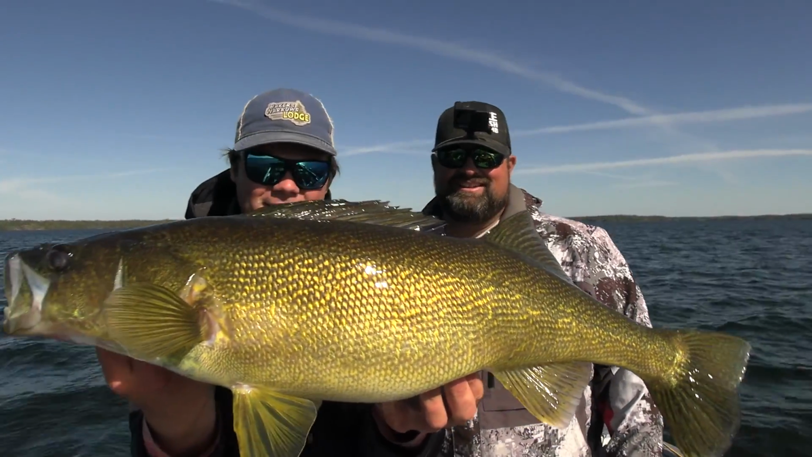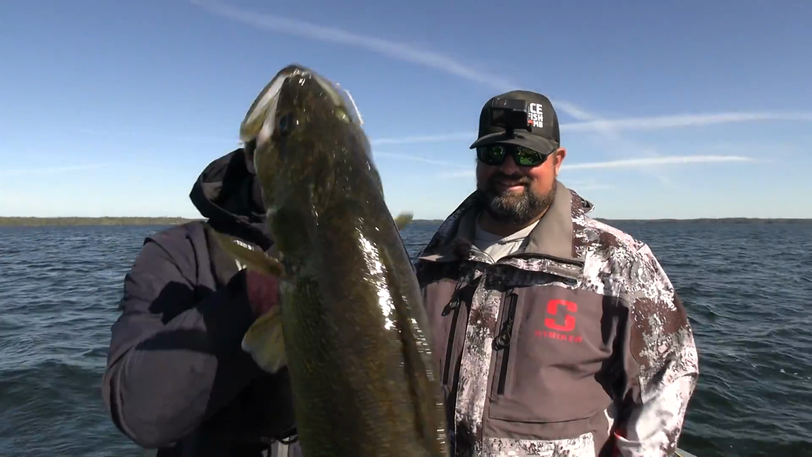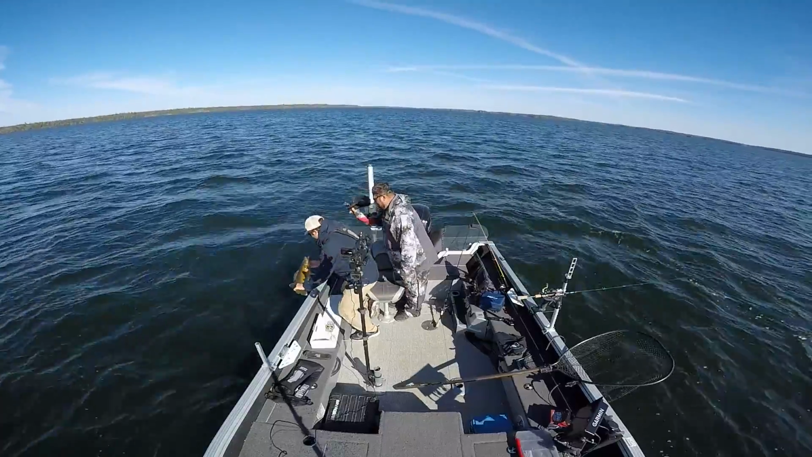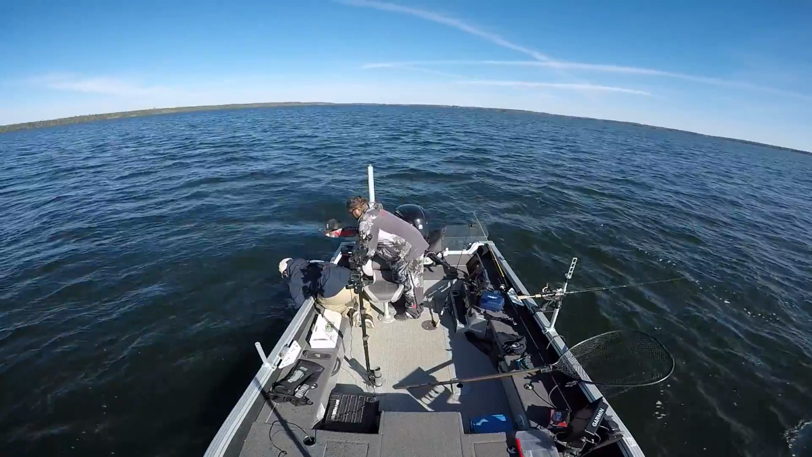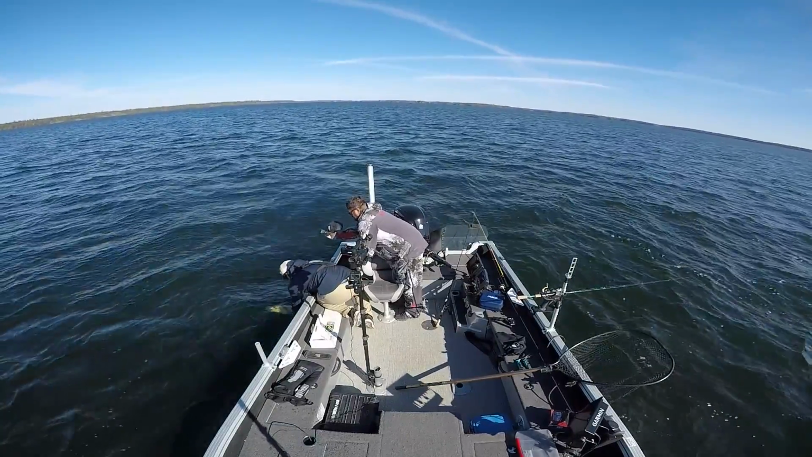Mac took the lead. We've caught three fish over 27 inches within 10 minutes. That's crazy. Look at the back on that thing. Big fat one. That's a big one. That's a hog. It's a big fish, man. That's awesome. Look at that gut. That's awesome. She fought hard. So hard.